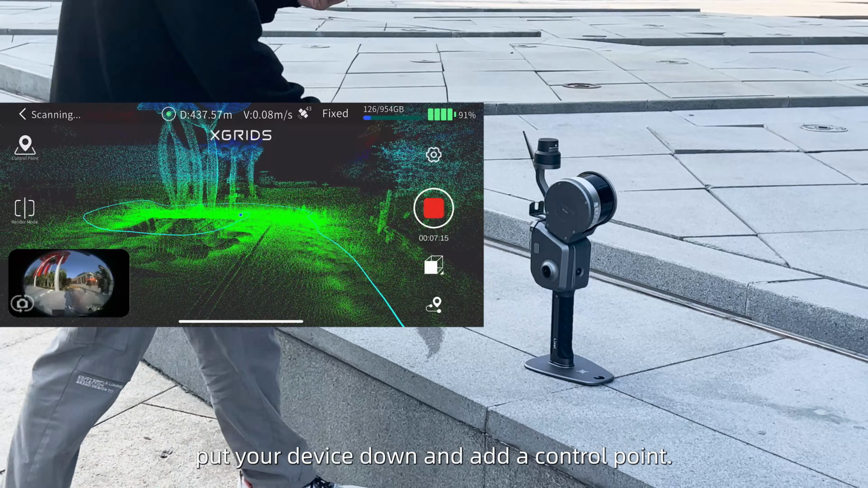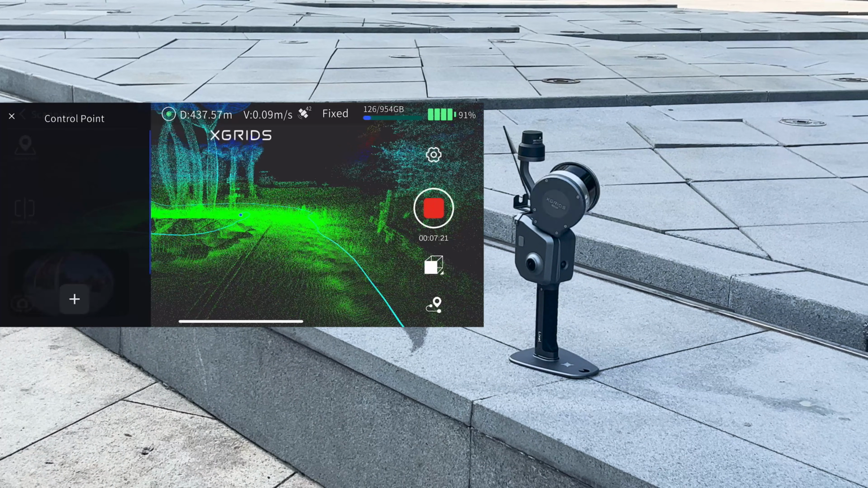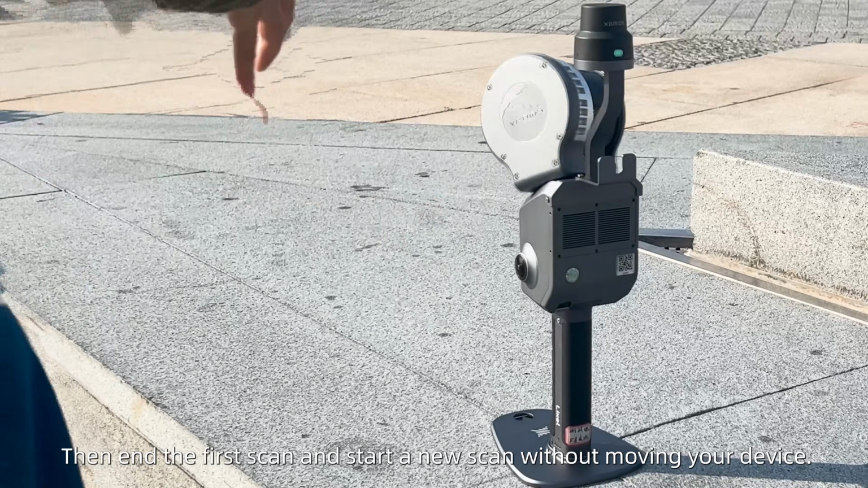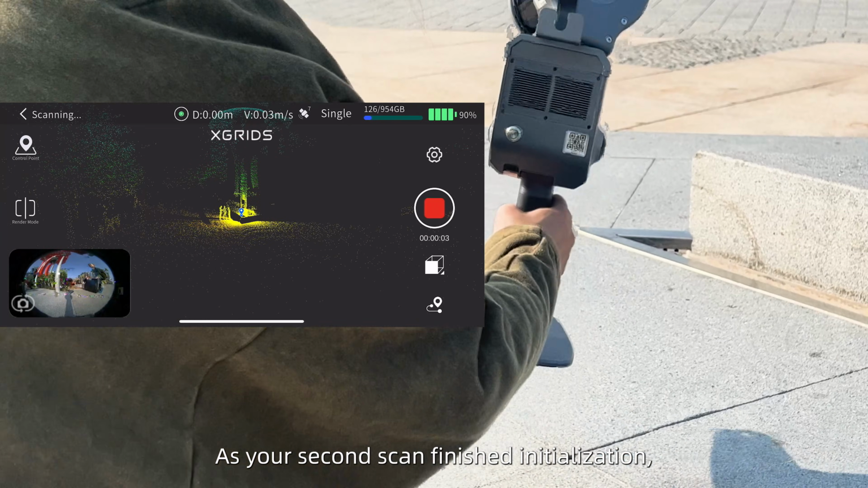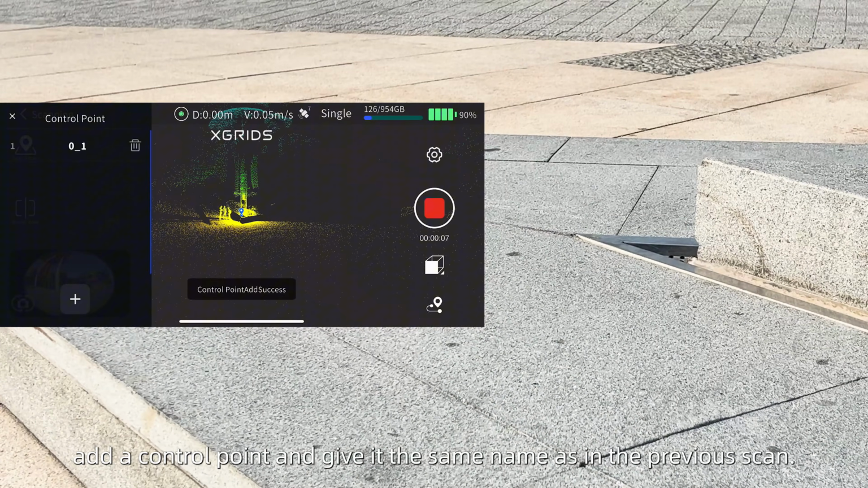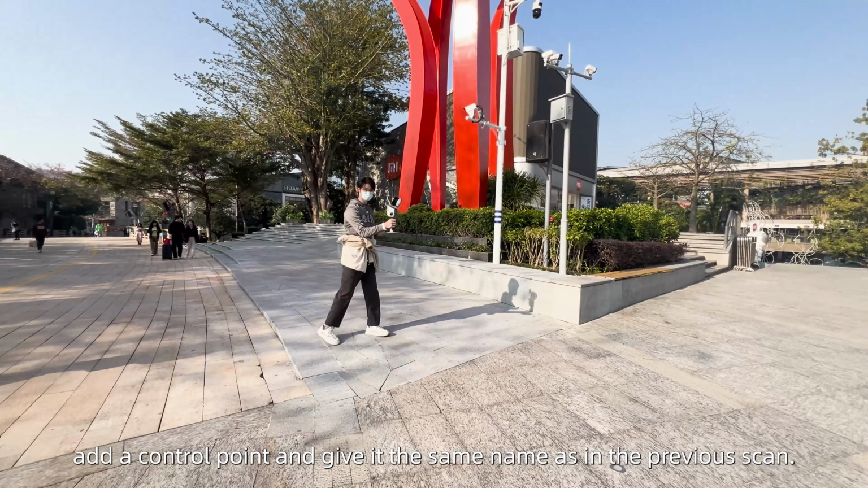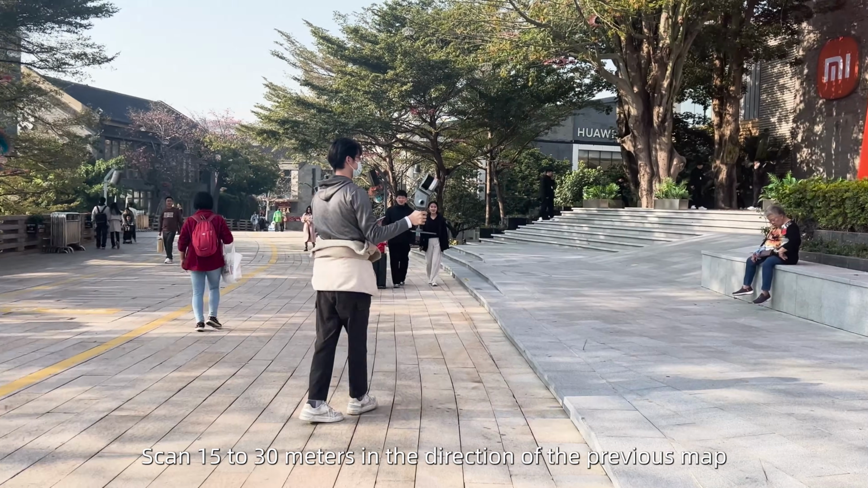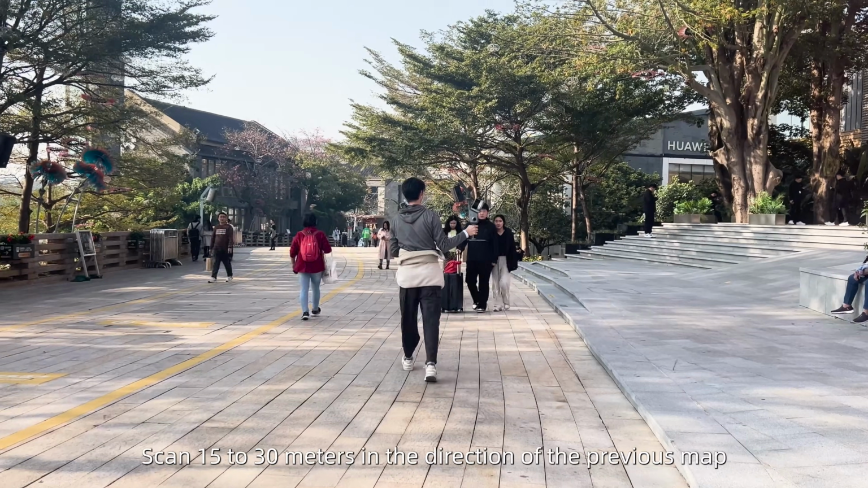When collecting consecutive scans for map fusion, after finishing the first scan and before ending the data collection, put your device down and add a control point. Then end the first scan and start a new scan without moving your device. As your second scan finishes initialization, add a control point and give it the same name as in the previous scan. Scan 15 to 30 meters in the direction of the previous map to ensure a sufficient overlapping area.